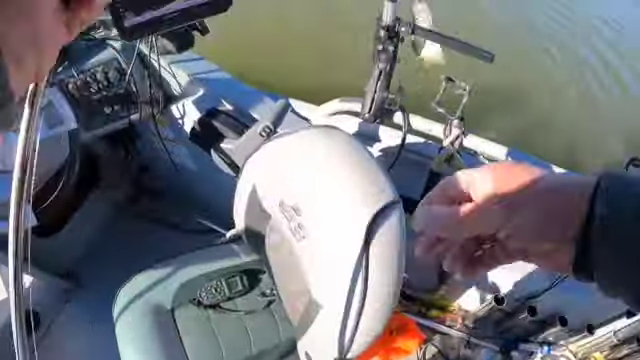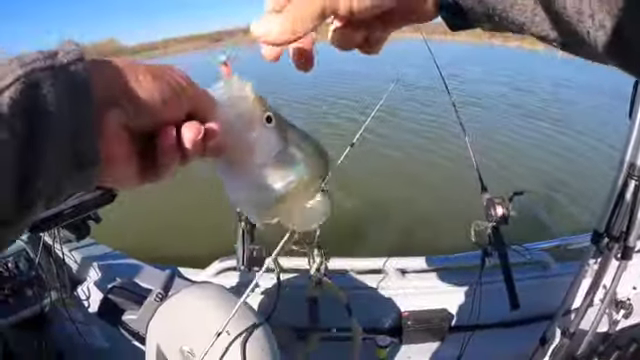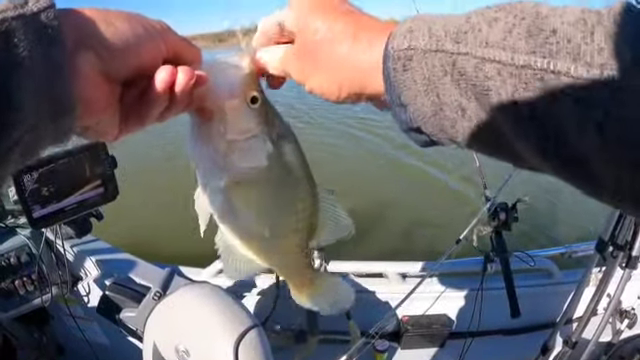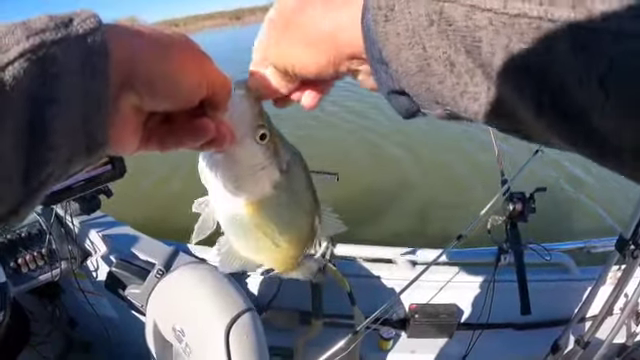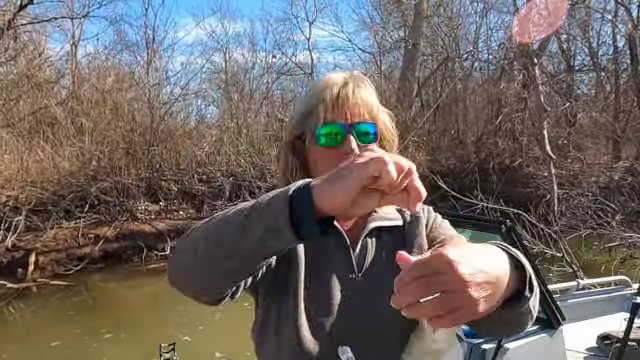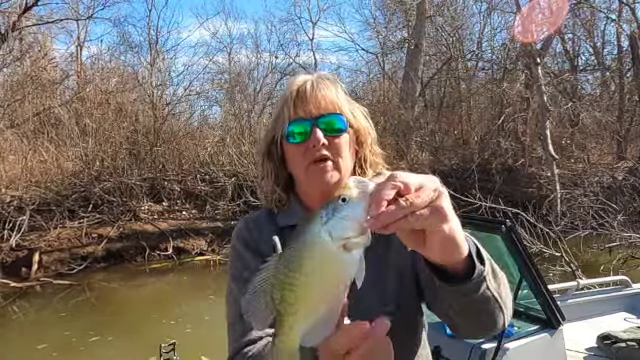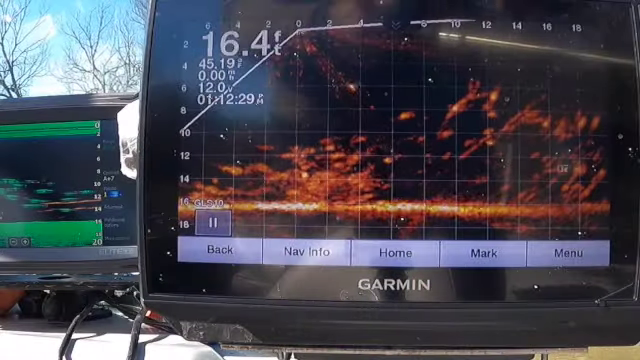Oh, yes. Now that's a good crappie. I am happy with this. Nice crappie. Such a pretty fish, and he tried to fin me.